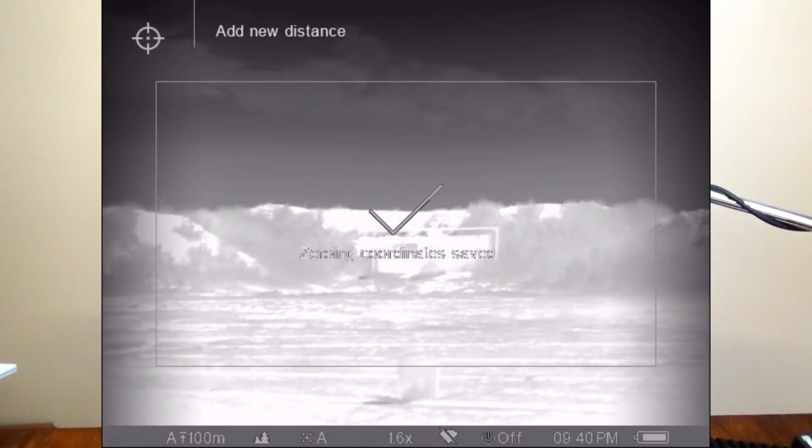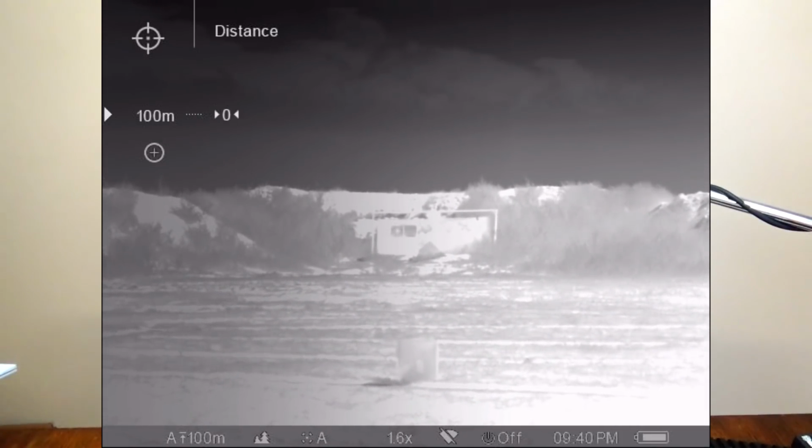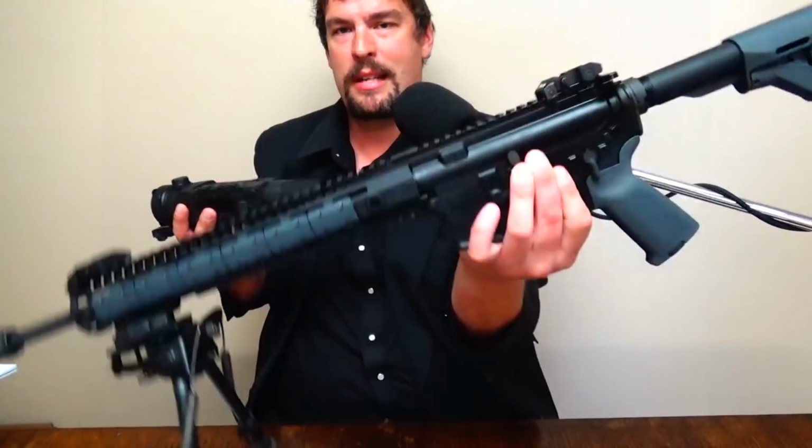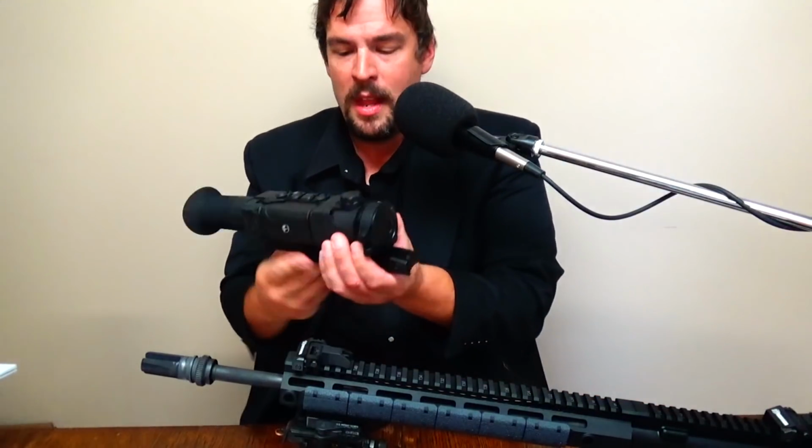And then you can save that in the settings so that it remembers that rifle. And then when I take this off this sweet Midwest Industries rifle and I throw it on my bolt action, with the silencer on it, yes, I said silencer. Ask me about that sometime. But you can memorize where it was zeroed for that too.